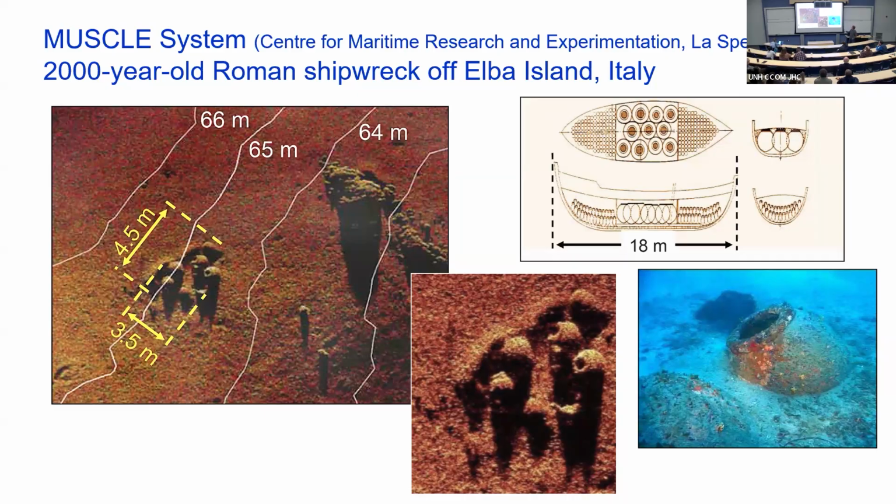This is a Roman shipwreck here. The only thing that's left are these clay pots. These are called dolia. They're taller than me, much wider than me. So these ships used to go around the Mediterranean. This was called the supertanker of the Roman times. And look, you can look at the images and the photographs, and these are really close to photographic quality. So that's another advantage of these.